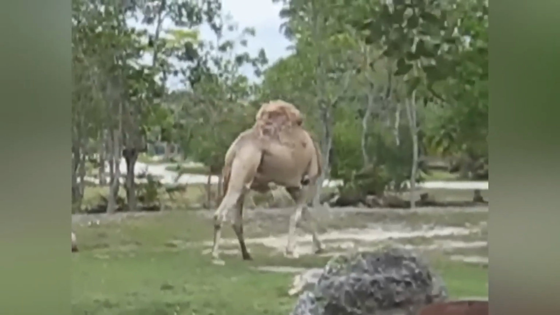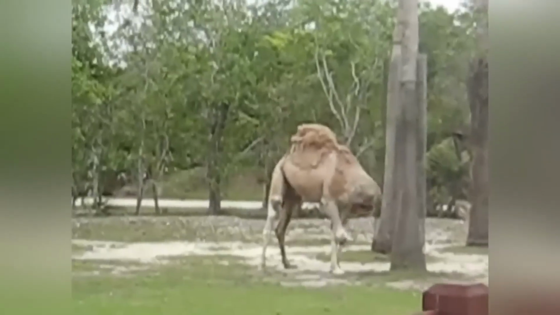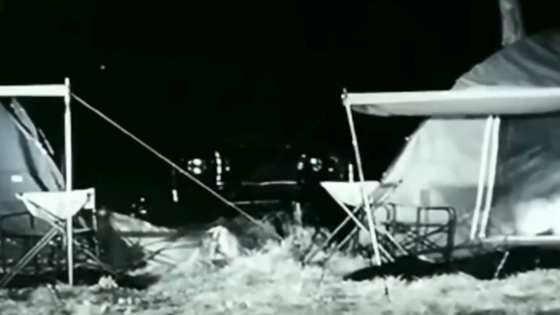By the end of the video, the truth is revealed. The camel had simply tucked its head and neck behind its body, creating the illusion of a headless creature. Nature can be both beautiful and terrifying. This video was posted in July 2019.